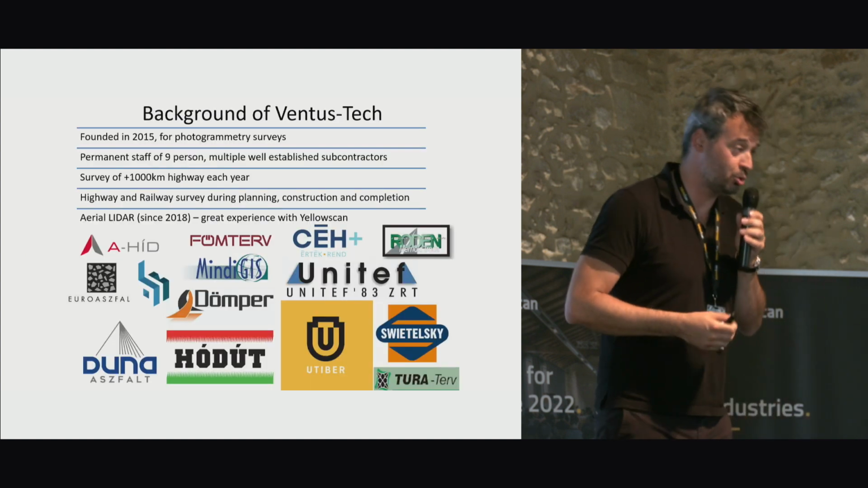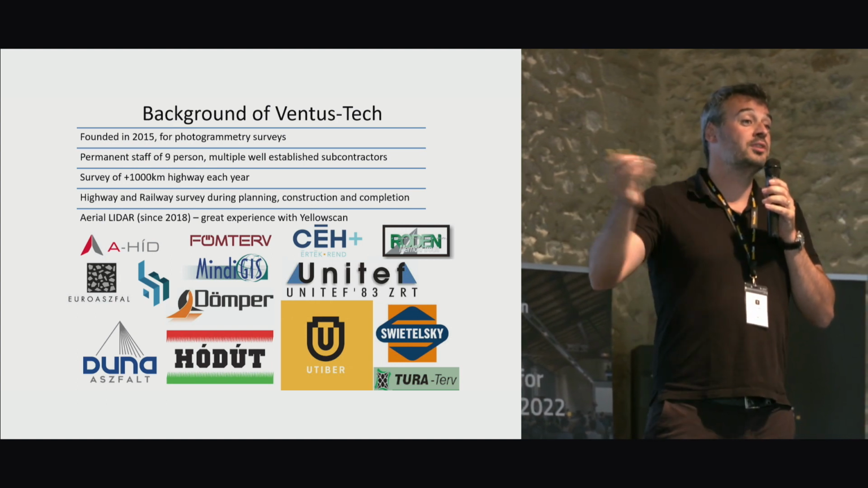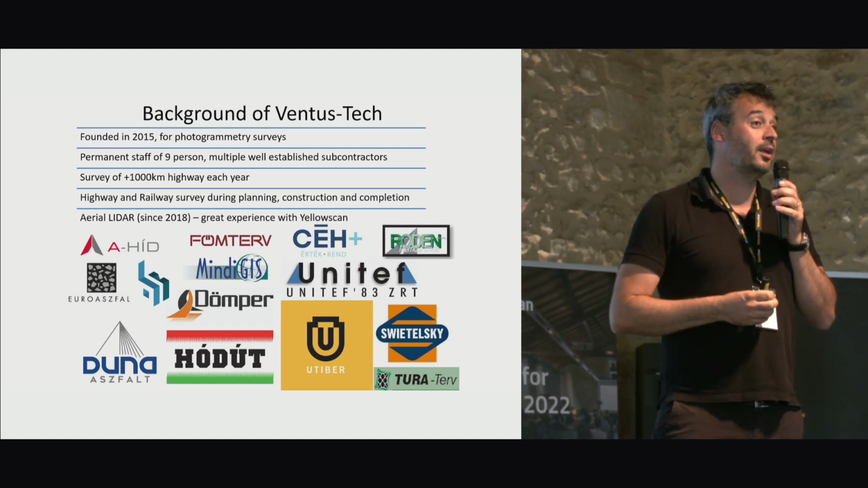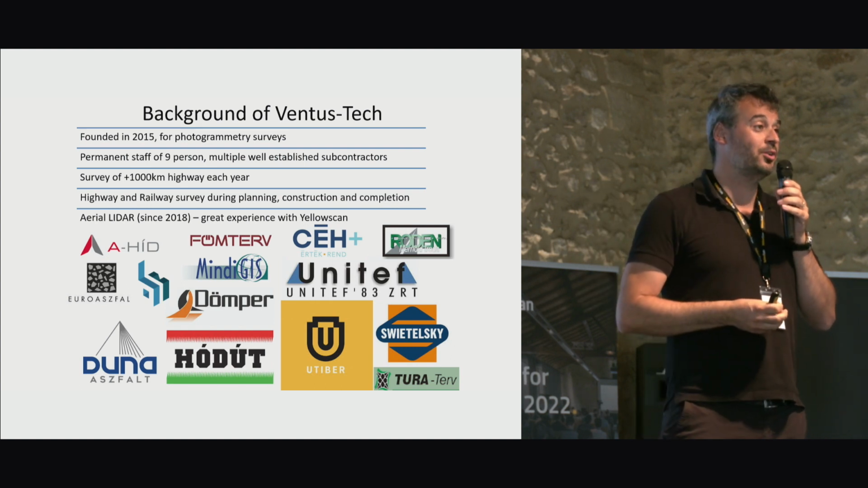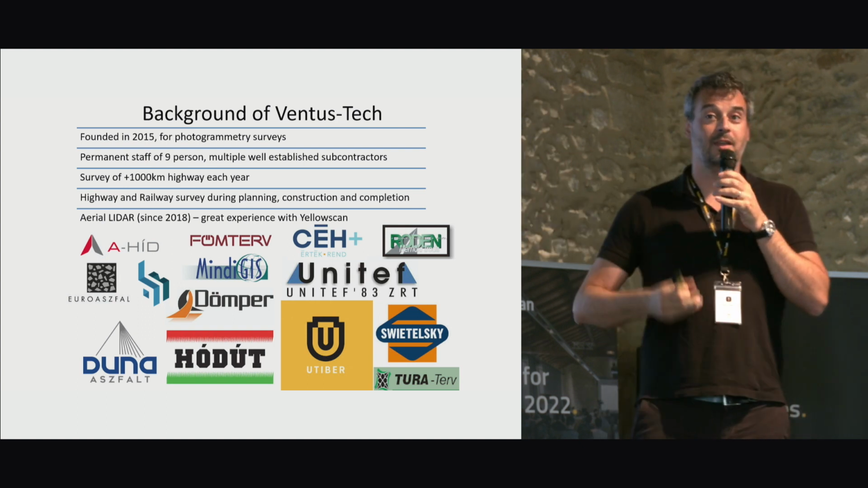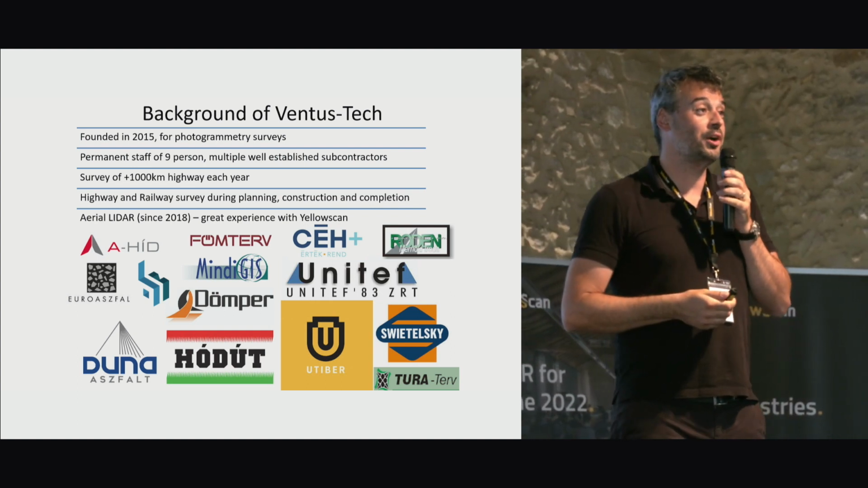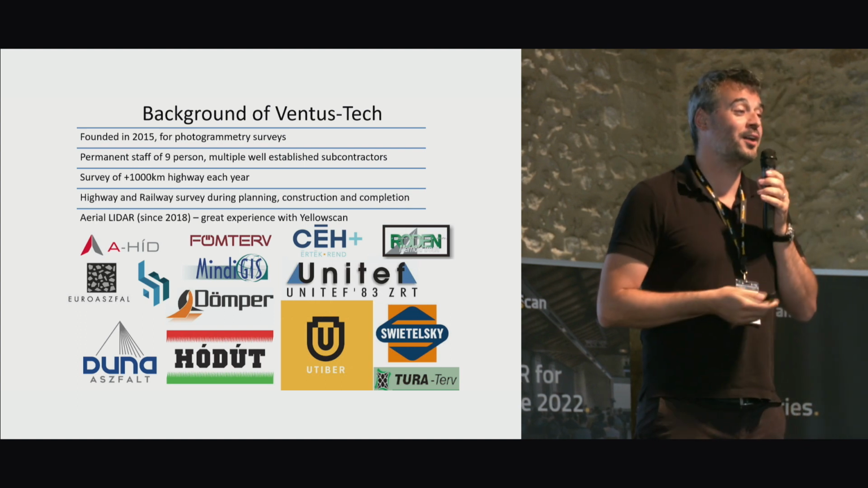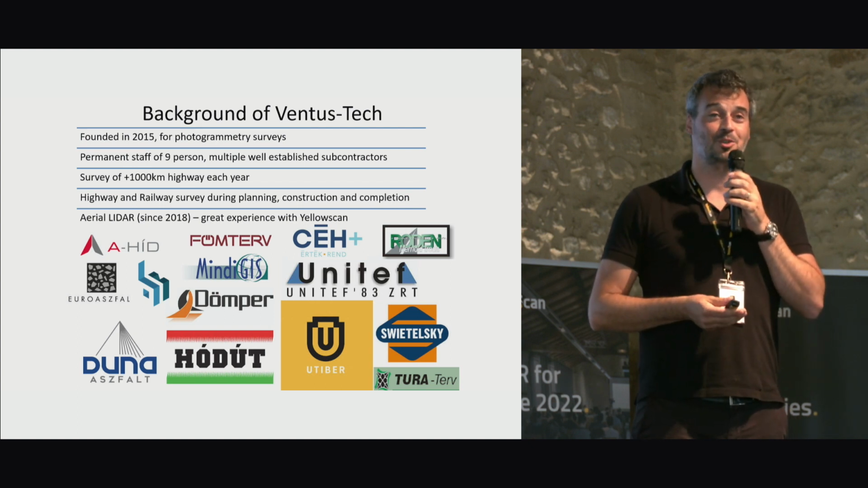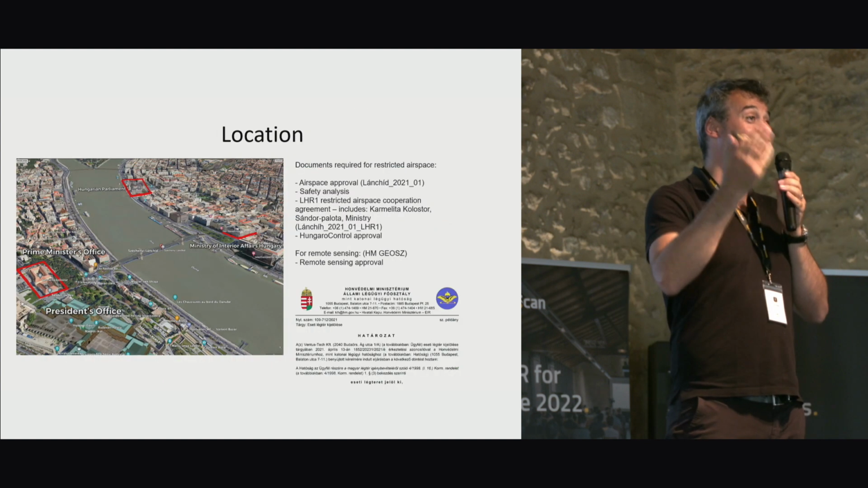So just a little background about our company. We started 7 years ago with photogrammetry. We are mostly focusing on linear infrastructure, mostly roads and railways, roughly 1,000 kilometers per year, from the design, construction, and finishing stages. And I think we have been partners with YellowScan for 4 years by now, and we are very happy to work together with the YellowScan team. It's always a pleasure to talk technically and also come here and enjoy the nice atmosphere.